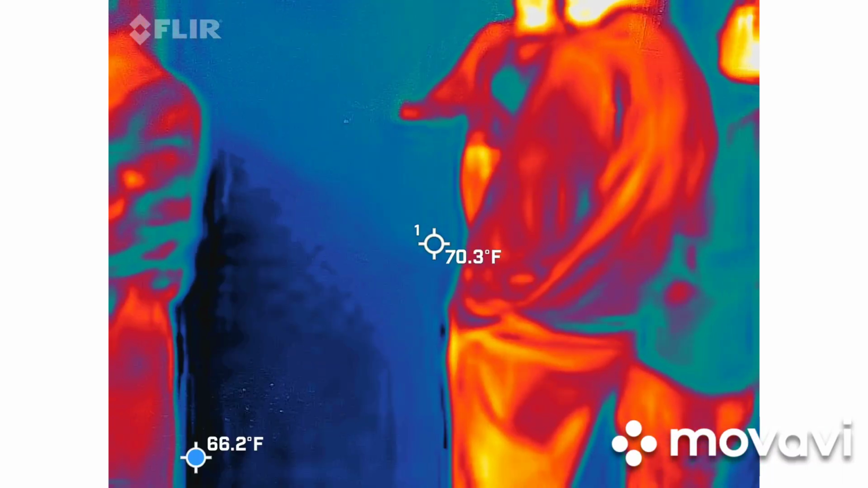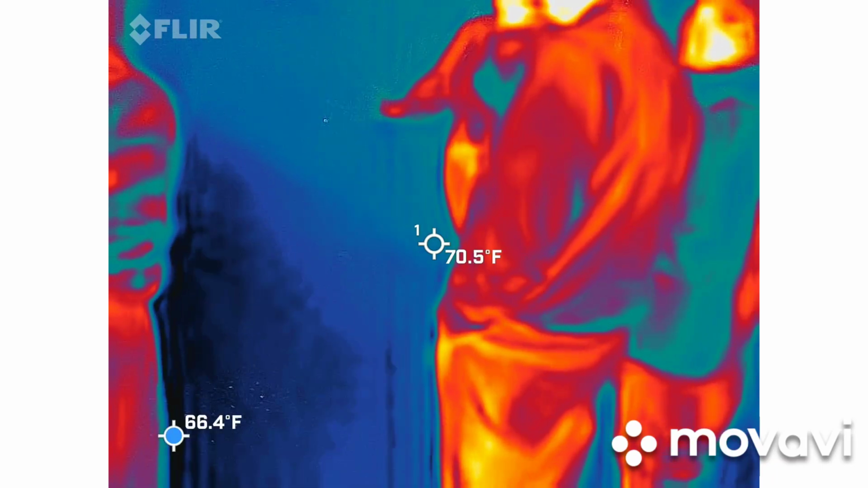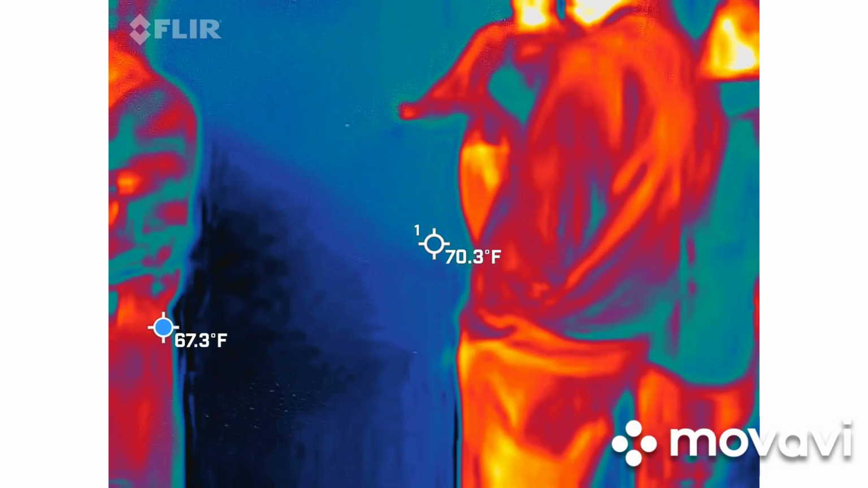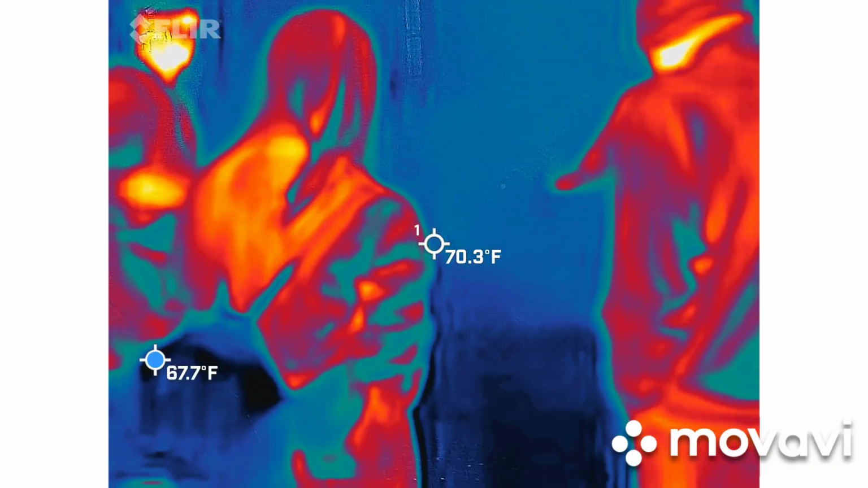They'll open up the second story window and it'll cool off the house with the cool breeze from the water. Heat rises, cool air drops, so it kind of helps air condition the homes. The other reason why they're skinny is because you were taxed based on how much street you took. So if you're skinnier in the front, less taxes.